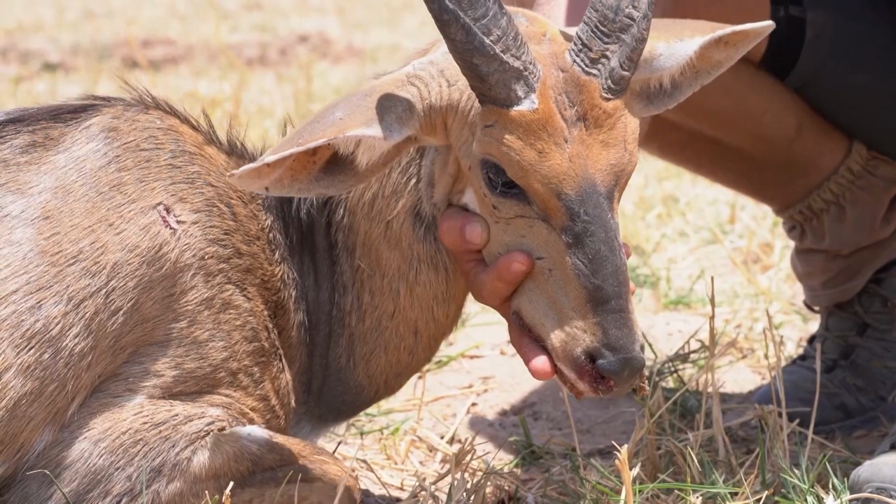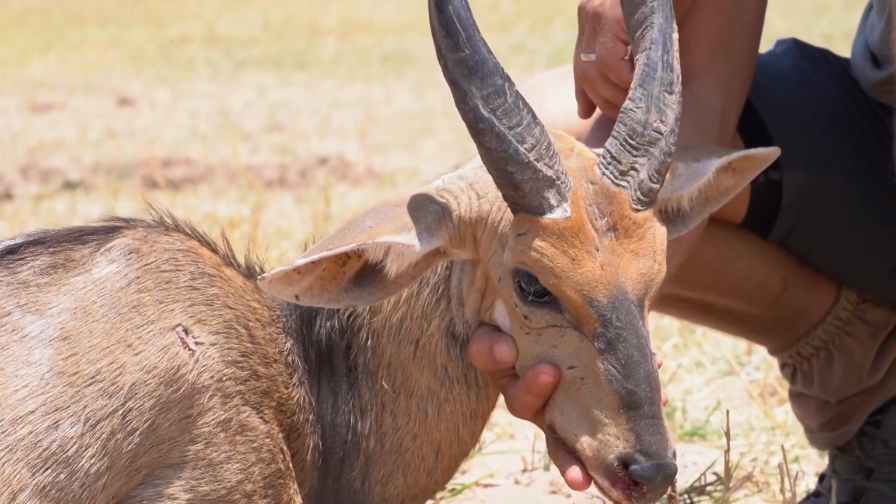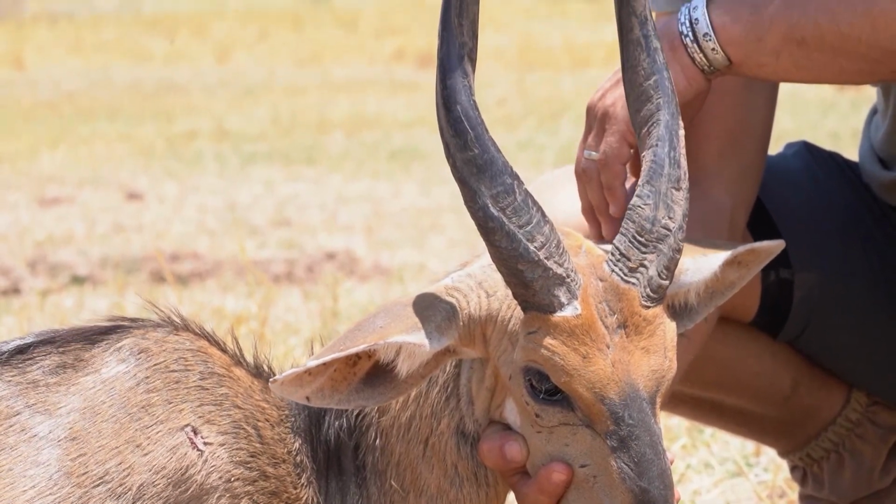I think he's of great age. Even his color has started to dim out. He's losing hair at the back. And I think it's a beautiful trophy.